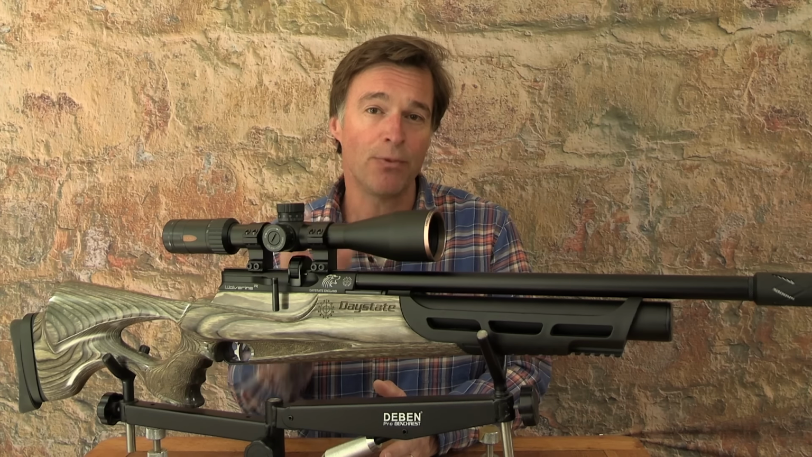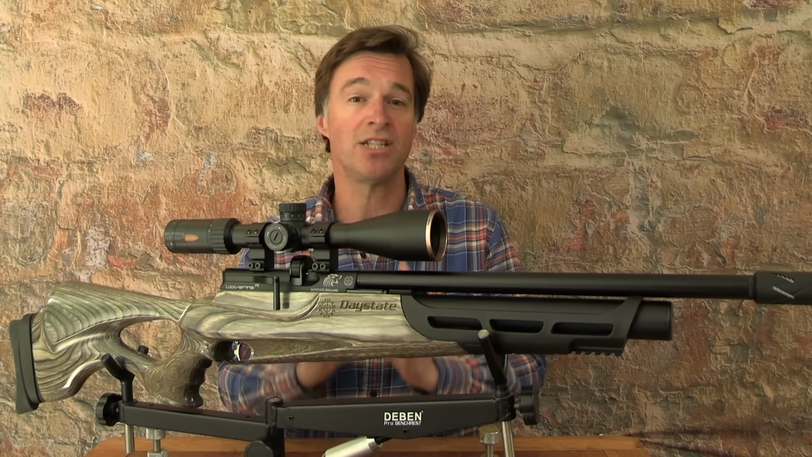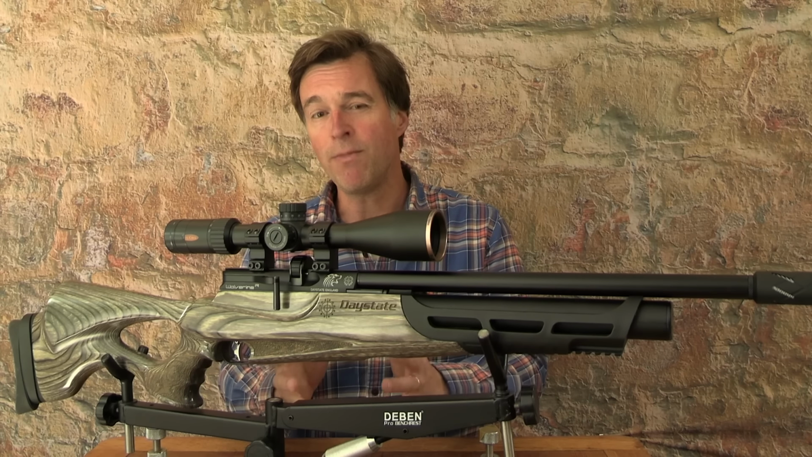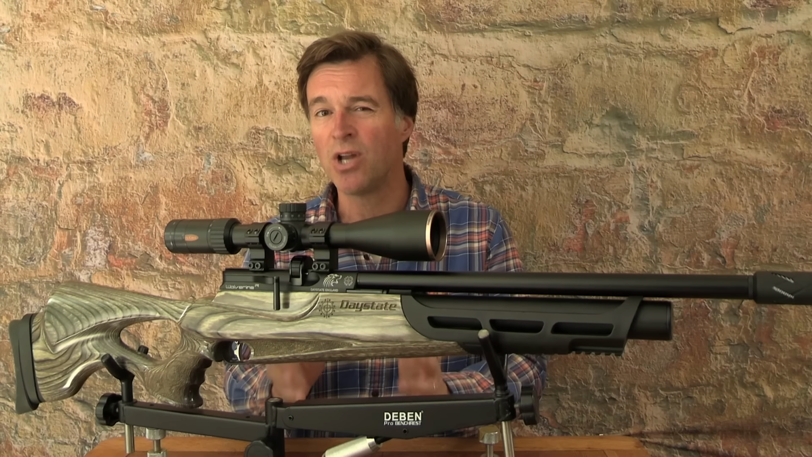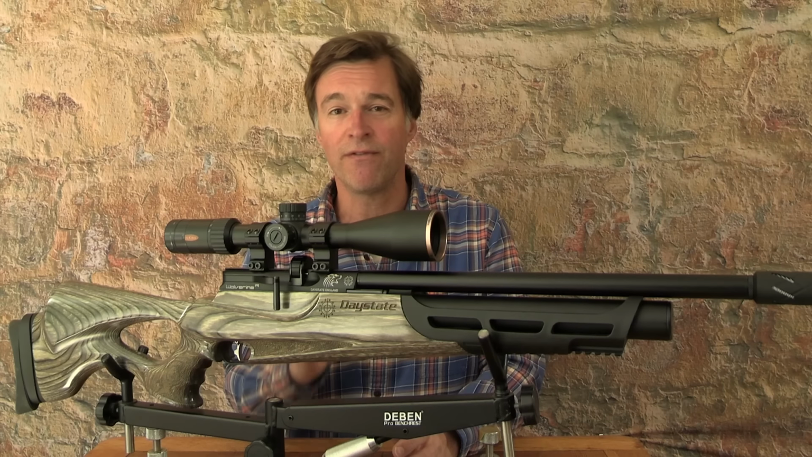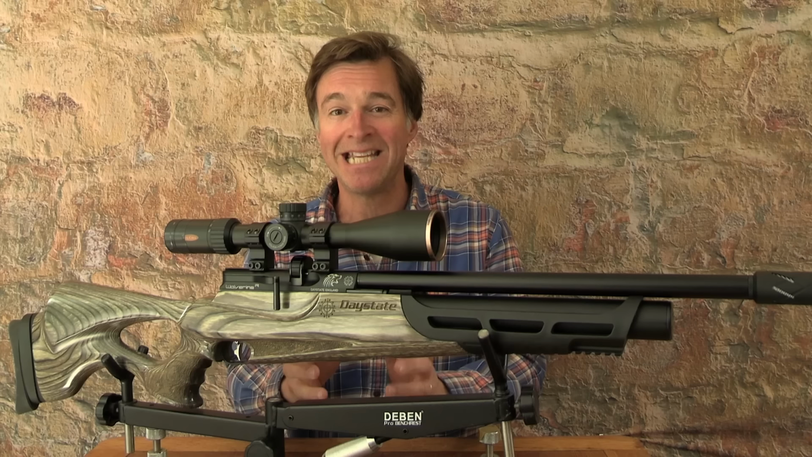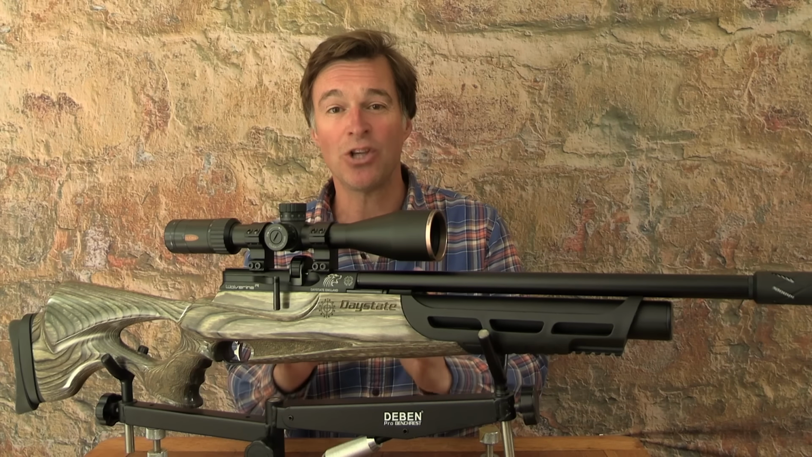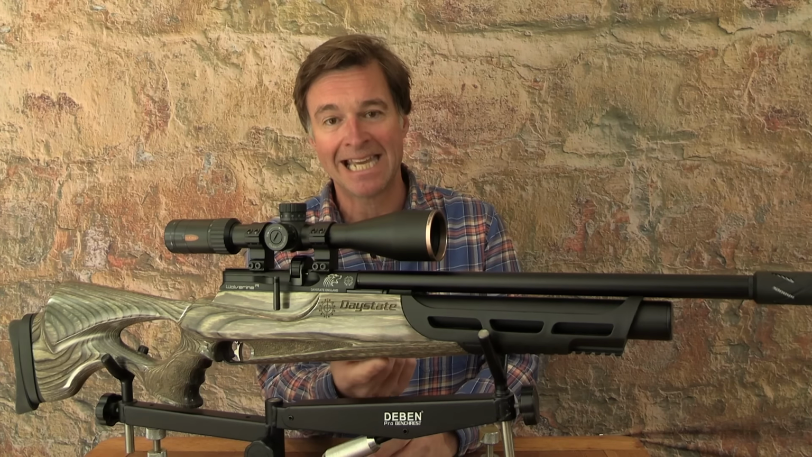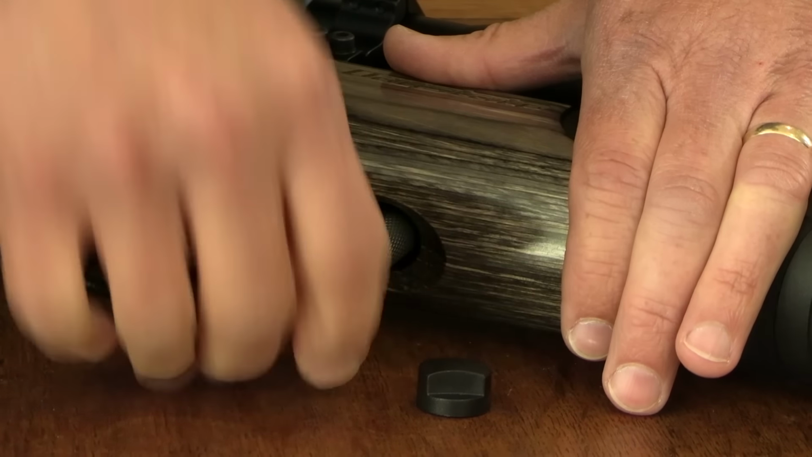Now, regulator pressure is displayed on the right-hand gauge on the left side of the stock. The one next to it on the left shows overall pressure in the main cylinder. Maximum fill pressure is 230 bar, and from that the review gun is returning about 200 shots, which is pretty good for a cylinder gun. Daystate states 250 shots for .22 caliber and as many as 600 if you go for the B-type bottle version. When it is time to refill, simply remove the magnetic cap which covers the inlet in the belly of the stock, and then couple up with the supplied Foster connector.